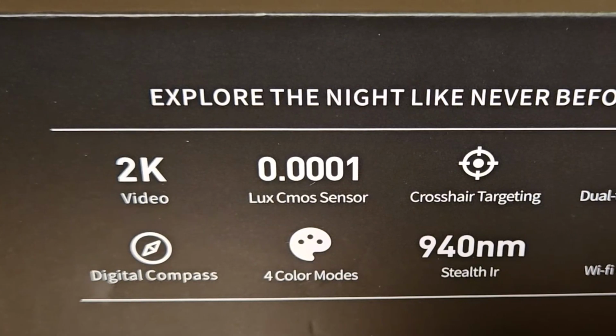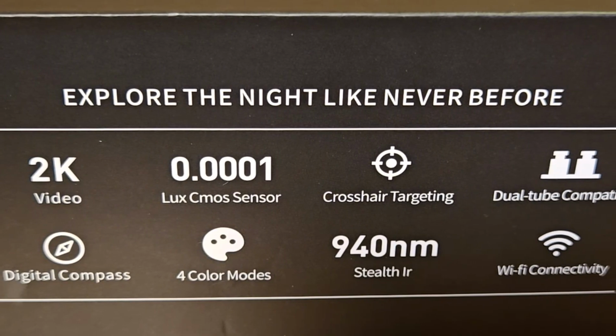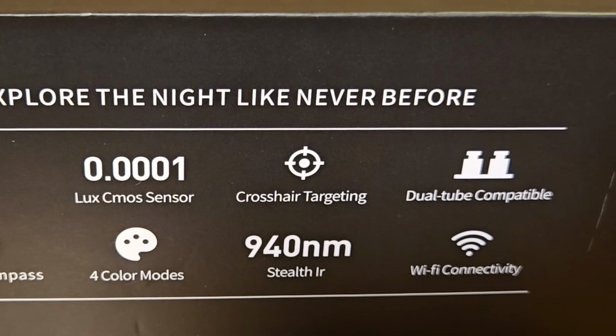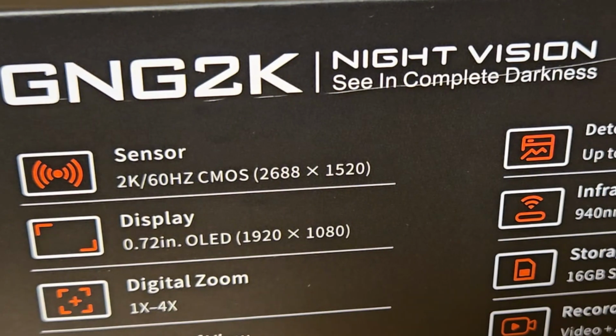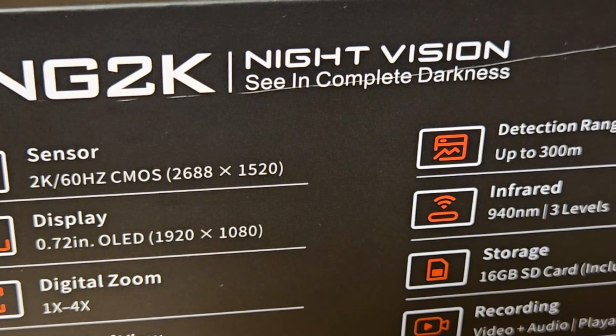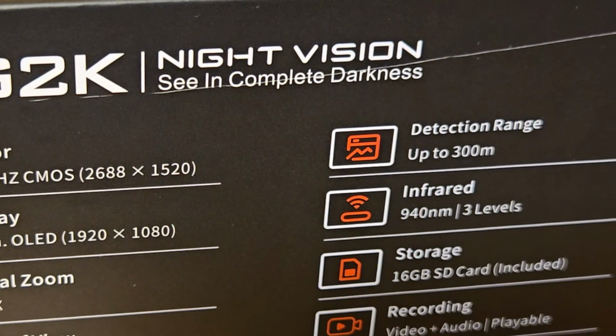So let's talk about some of the specs. This has a 45-degree field of vision. It can actually detect objects up to 300 meters away. It has 2K resolution, so really high quality resolution. 4x digital zoom, and one of the great things is this sensor can work in absolutely no light whatsoever. Even with the infrared turned off, it can still detect things in no light. But if you do turn the infrared on, it has 3 levels of infrared to basically brighten whatever objects that you're looking at in your field of vision.